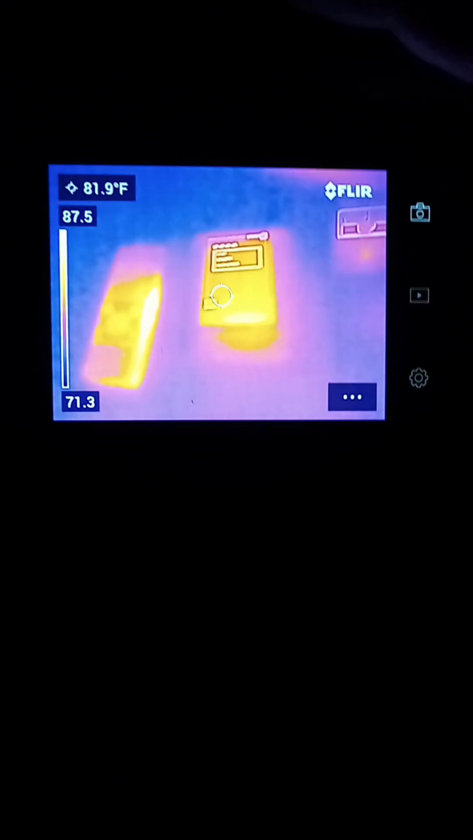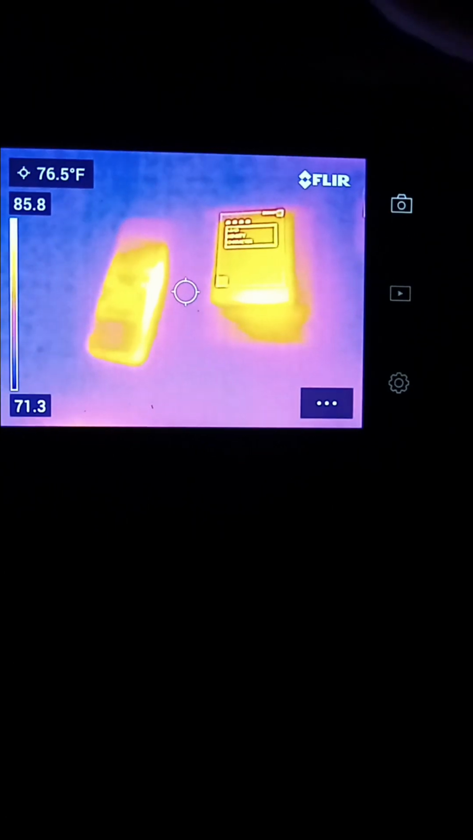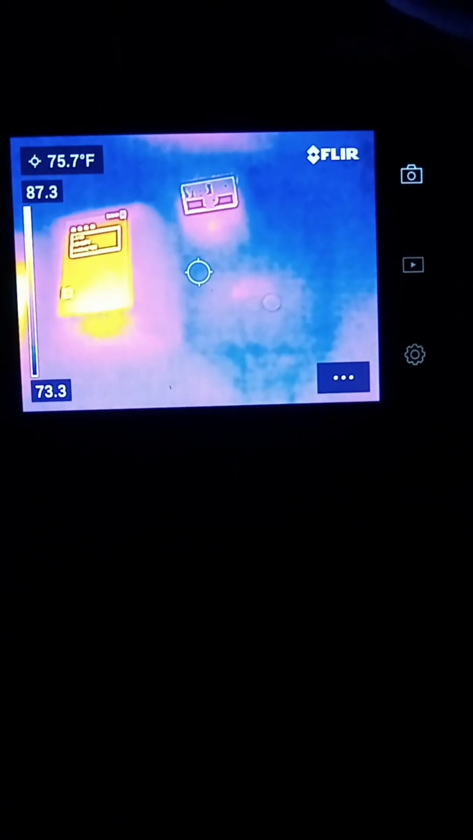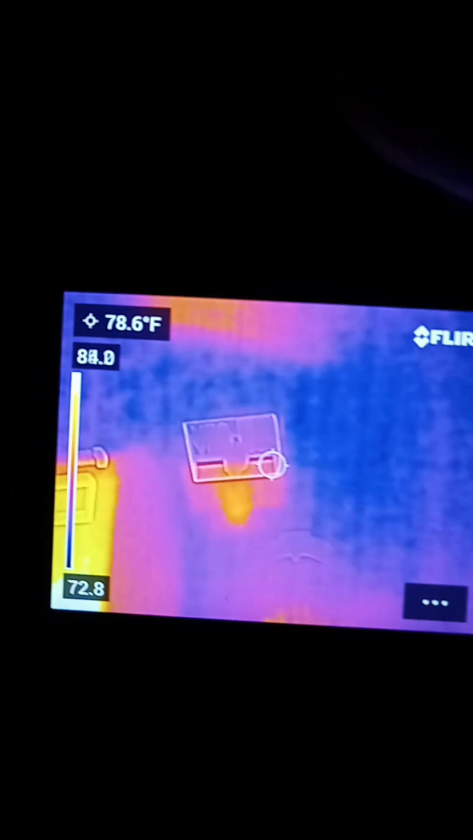You can see with the FLIR, you can see the Olympus recorder left, in the center the Ovilus 5B, and to the right the Onvoy, set up for yes and no. Close up look at the Onvoy.